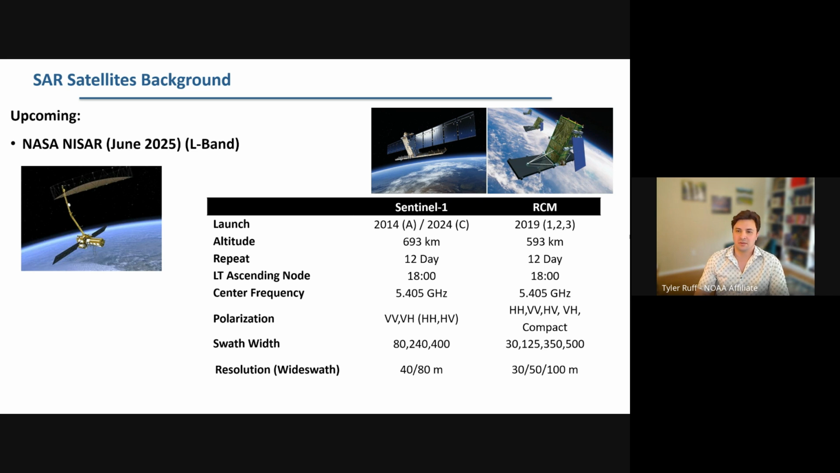So the main satellites that we use are the Sentinel-1 satellite that I just mentioned. It's actually 2 of them, Sentinel-1A and Sentinel-1C. And Sentinel-1C was just launched last year and became operational 2 months ago. That's operated out of the European Space Agency. Then there's RCM, which is the RadarSat Constellation Mission, which is operated out of the Canadian Space Agency. That's a constellation of 3 satellites, all identical, and they were launched in 2019.